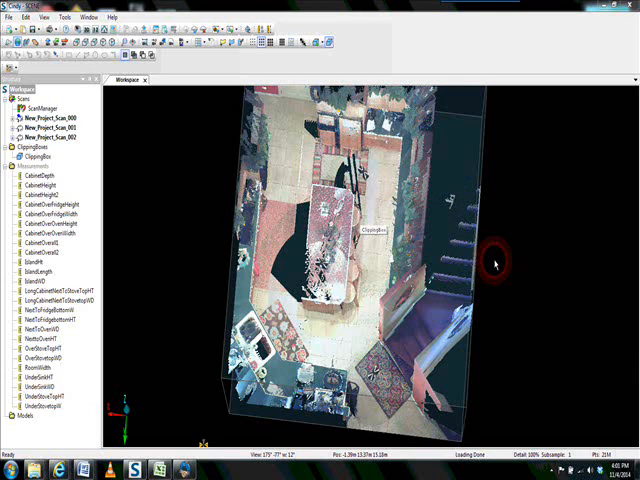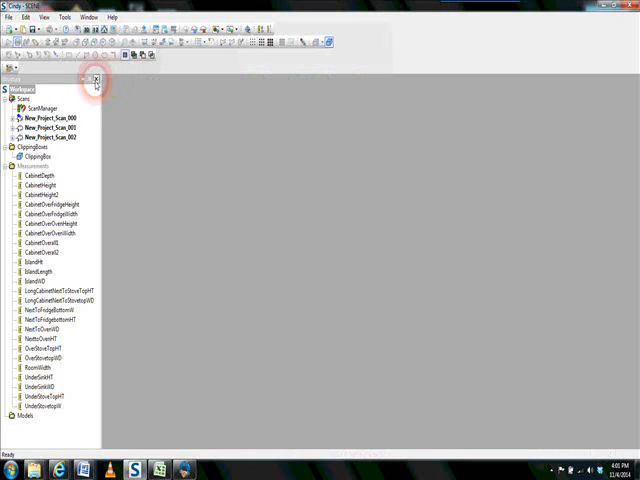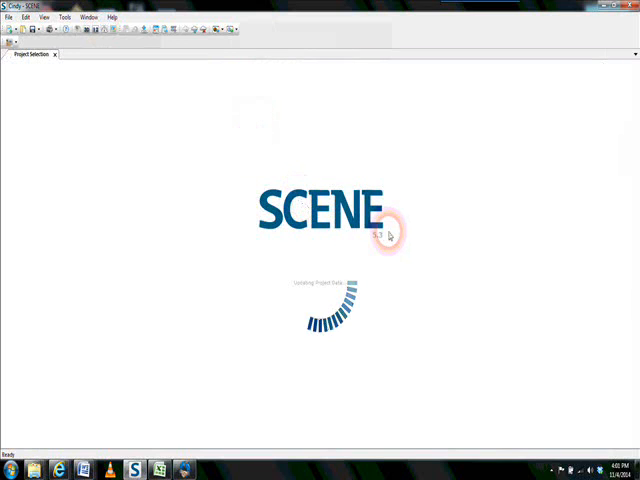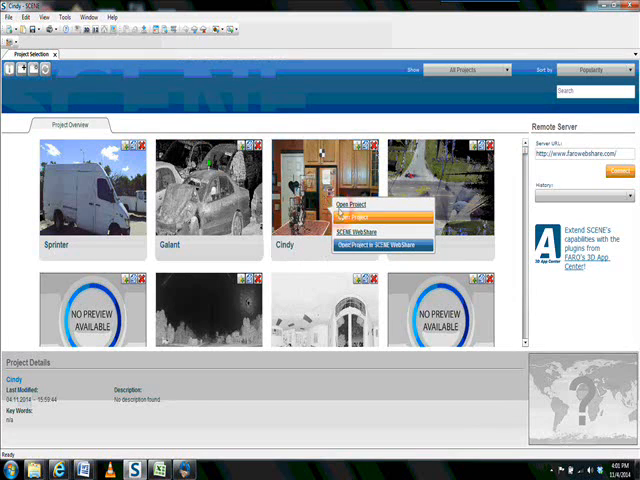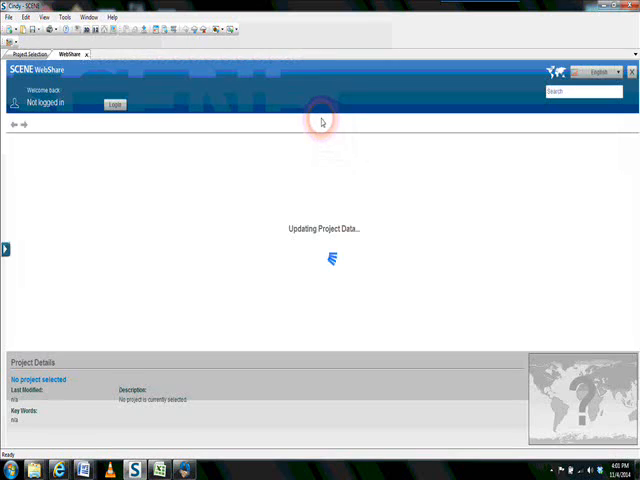now that the WebShare has been created, we can go ahead and back out of our project. Once we open the project again, we will have an option as seen here, the scene WebShare. So we will open the WebShare.